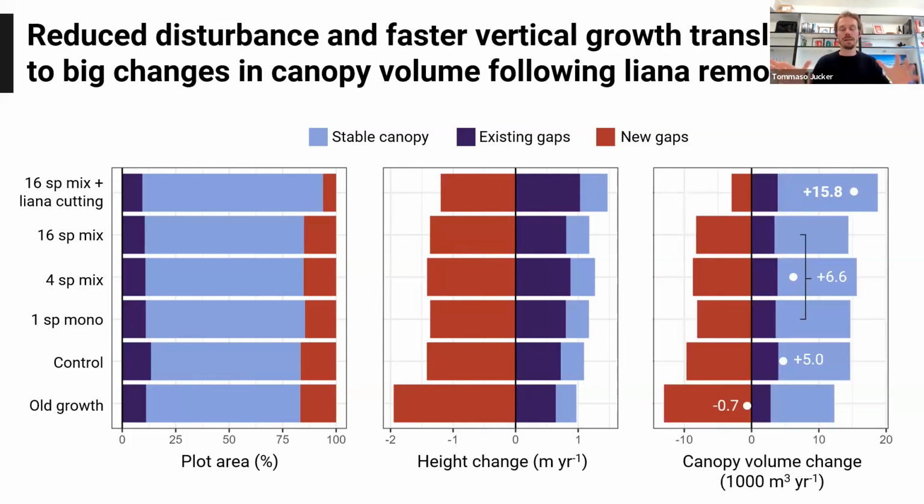So when we combine the area-based approach, which is the first plot on the left, with the height approach, we can actually calculate a change in volume that's occurring within each of these different treatments. And here is where the effects of the liana cutting really come out. So again, the top bar is the liana cutting, and you can see that when we do the net effect of the gains from regrowth of the stable canopy and the existing gaps, and then remove the new gaps, we basically see a big increase in volume within these plots that have been subjected to liana cutting. Again, this is about 3 times as much as where we see the tree planting, which is a little bit more than in the controls.